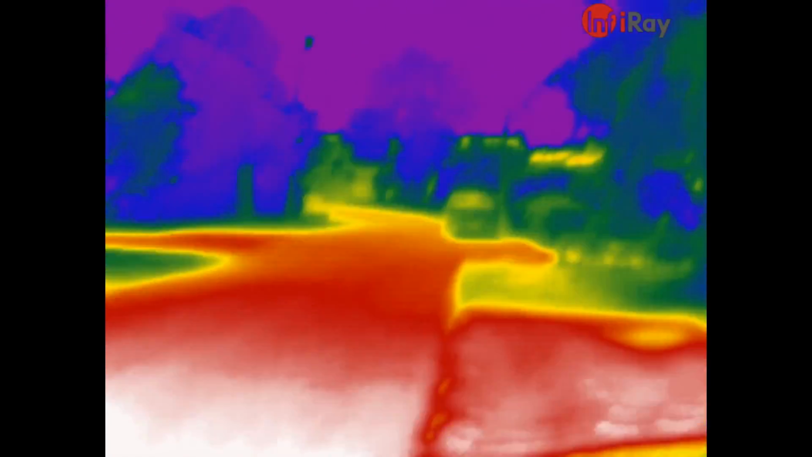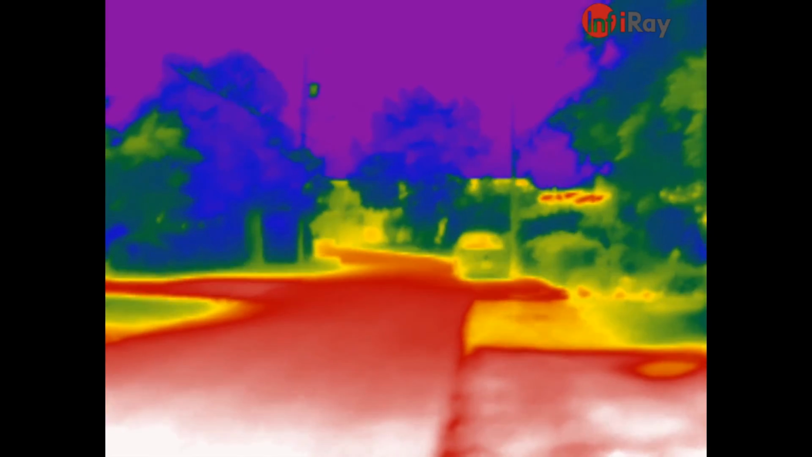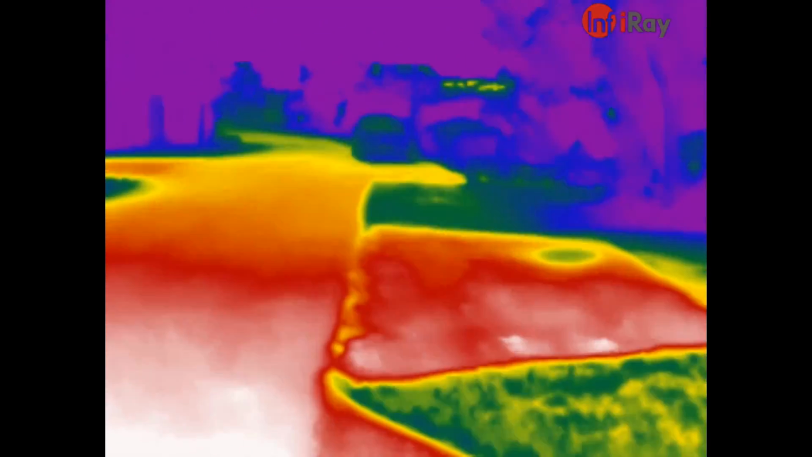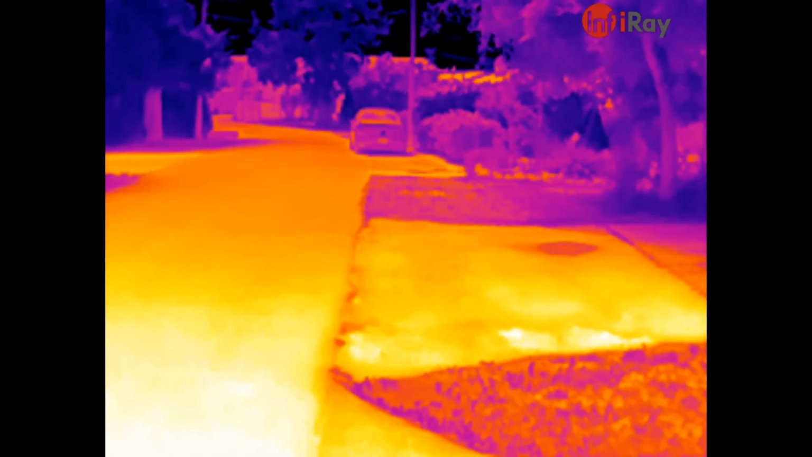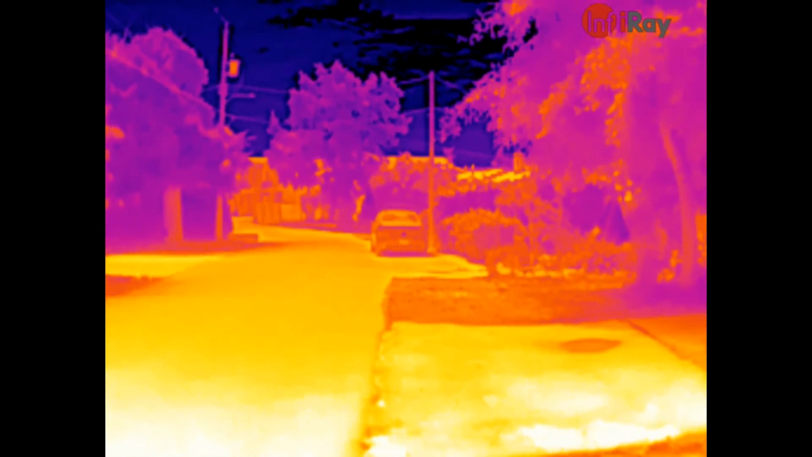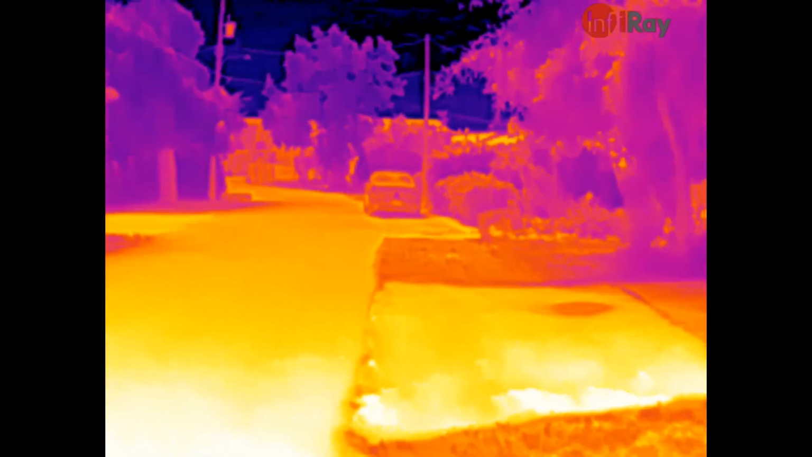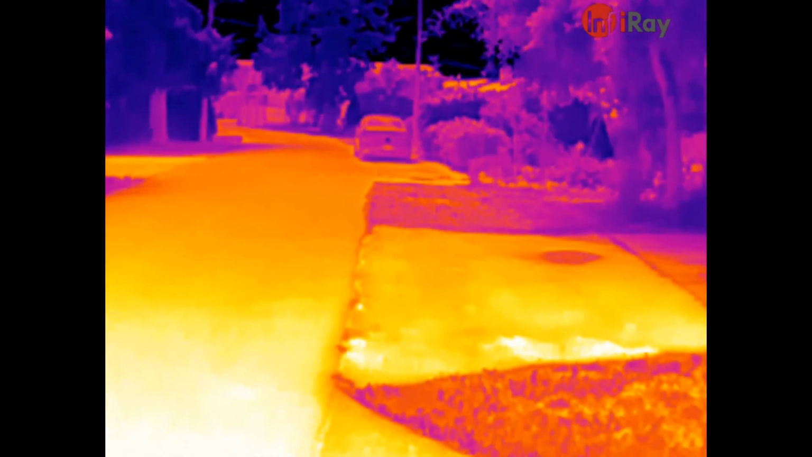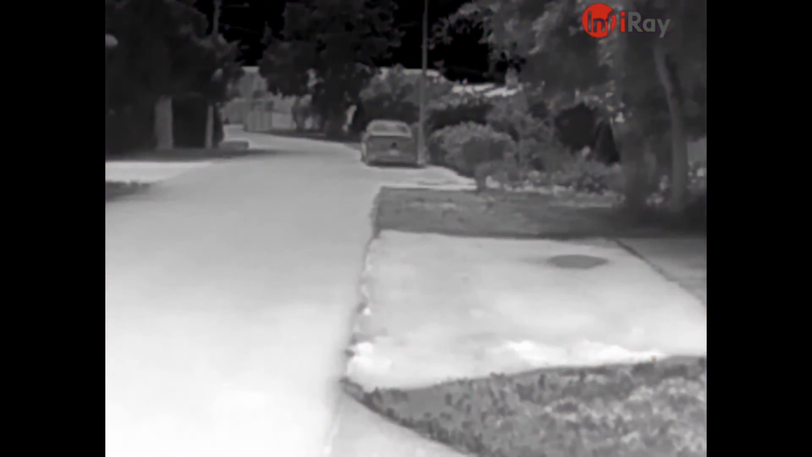Iron gray. If we look up the street, it looks totally different than it did when it was dark. That's for sure. It's hard for me to see the phone. It's so bright out. The sun is beaming down on me now.